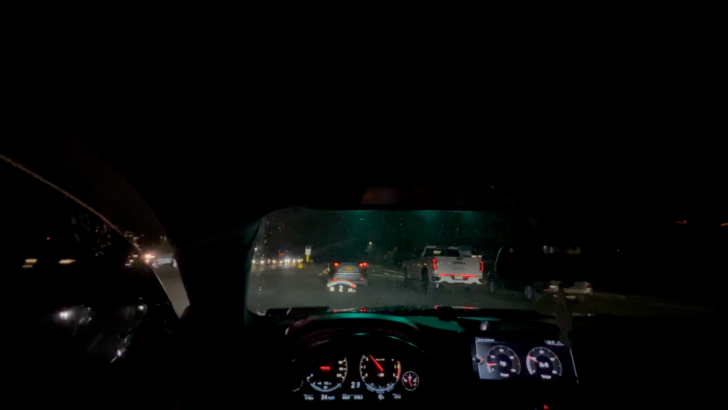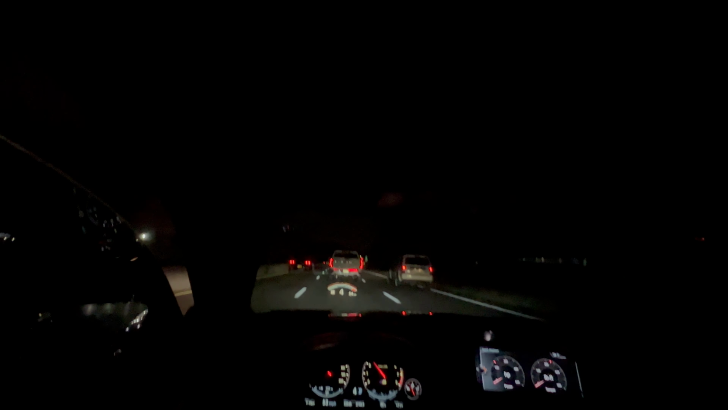So I cracked the window open, just for, you know, a wind and engine sound test. We're gonna go ahead and move a little bit here because everybody's driving like a grandpa today. All right, here we go.